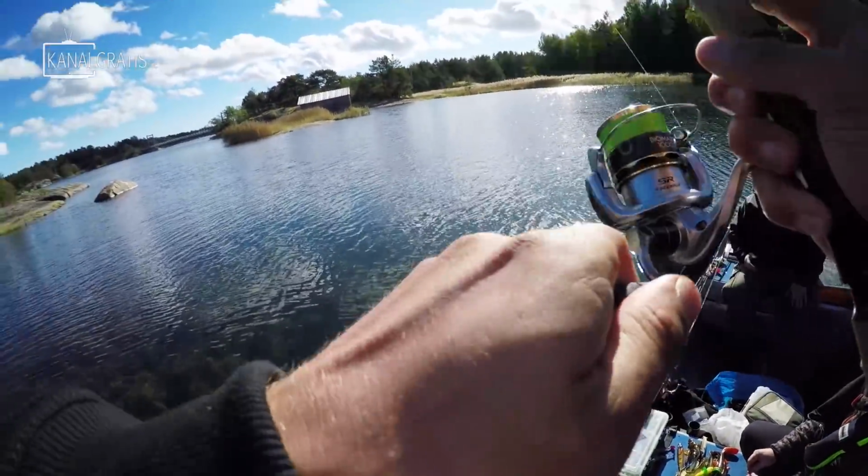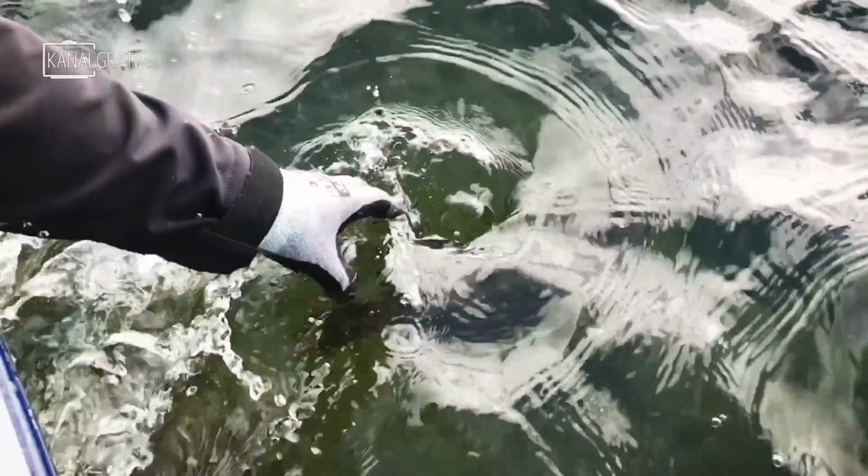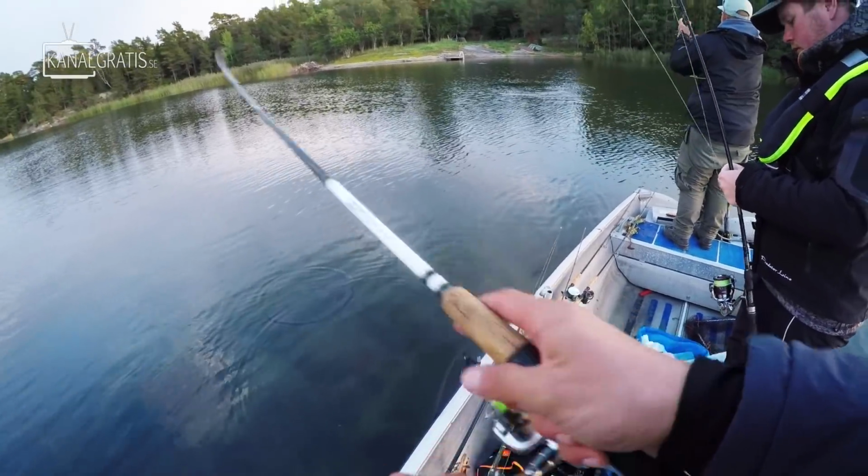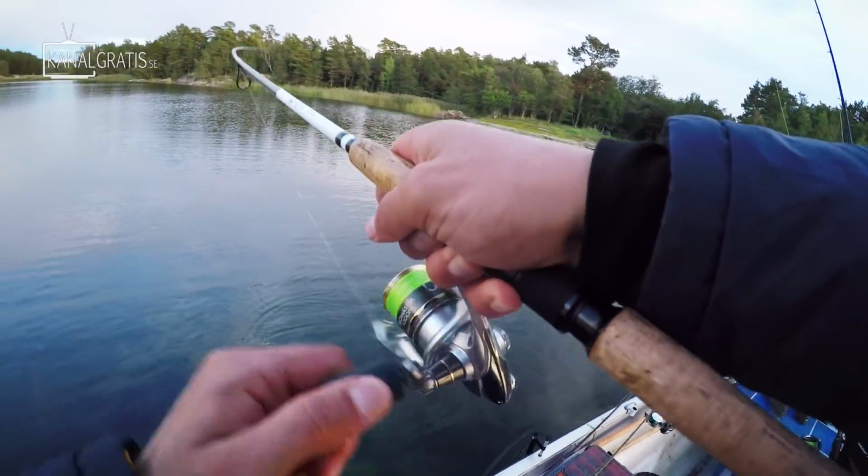Oh, fish on. First cast with a croc. Oh yeah. Come on now, evening bite. Fish on. Oh, right away, this one is big too. Ooh, this is a good sized fish.